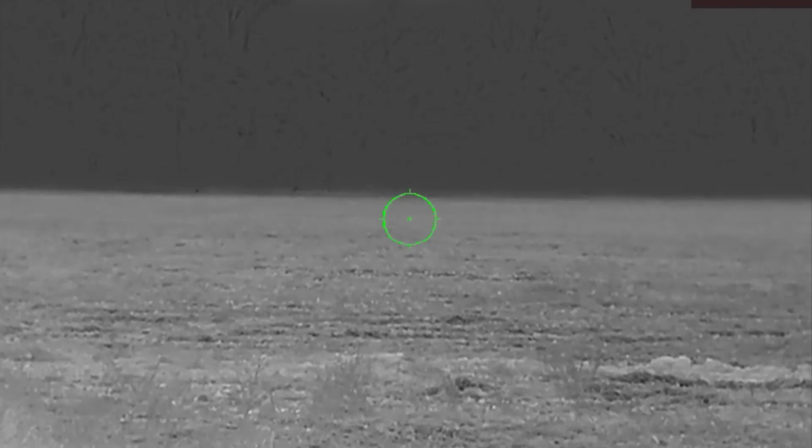So then I just leave, as you can see here, I just leave my scope set up on the thing, and we walk out there, we get it. So I'm going to pause for a minute and let some of that footage go.